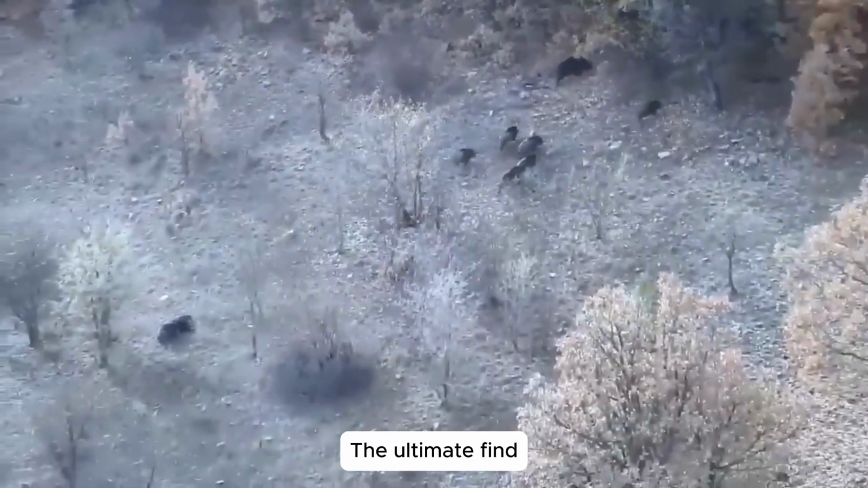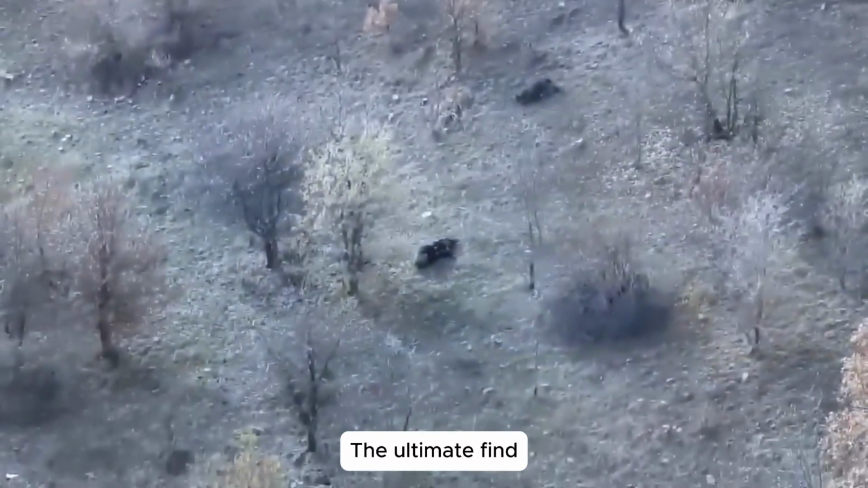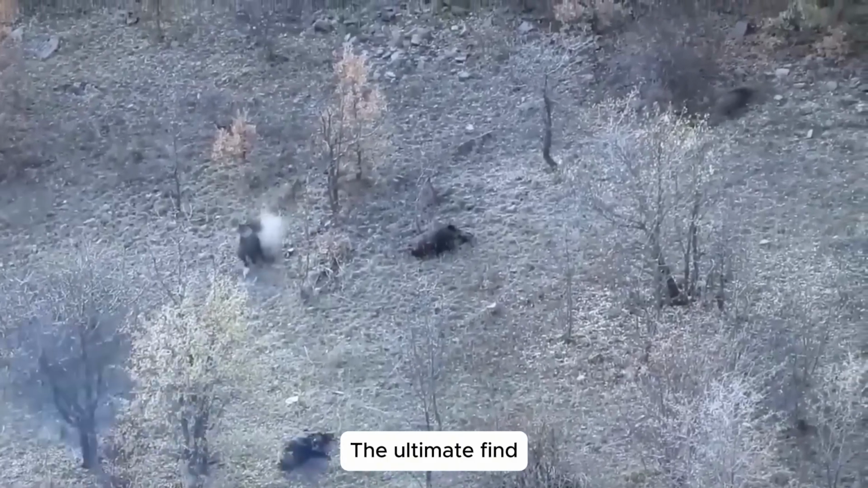So, stay with us, as the next days will reveal how we continue to shield our land and stop the destruction caused by these relentless wild beasts.